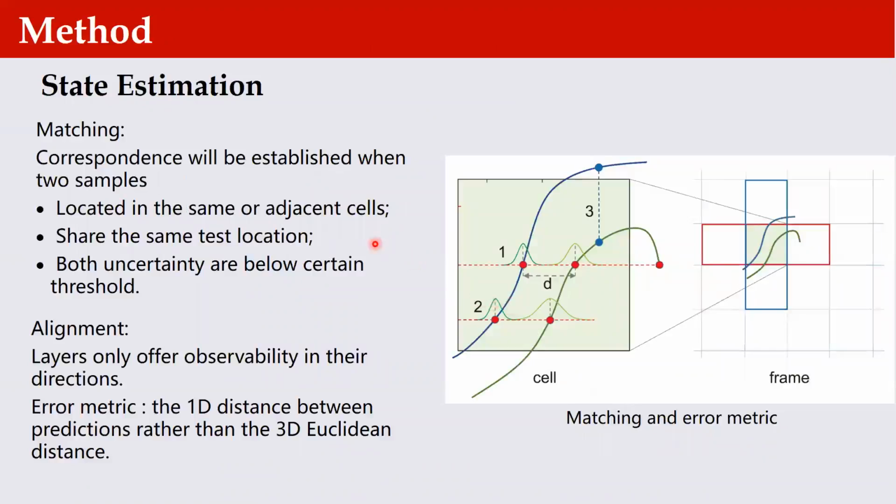With two frames of reconstructed results, we conduct a scan-to-map registration process iteratively to do the state estimation. As illustrated in these figures, a correspondence will be established between two samples from two frames when they satisfy the following conditions. First, they are located in the same or adjacent cell. Second, they share the same test locations. Finally, the variances of the samples are both below certain thresholds.